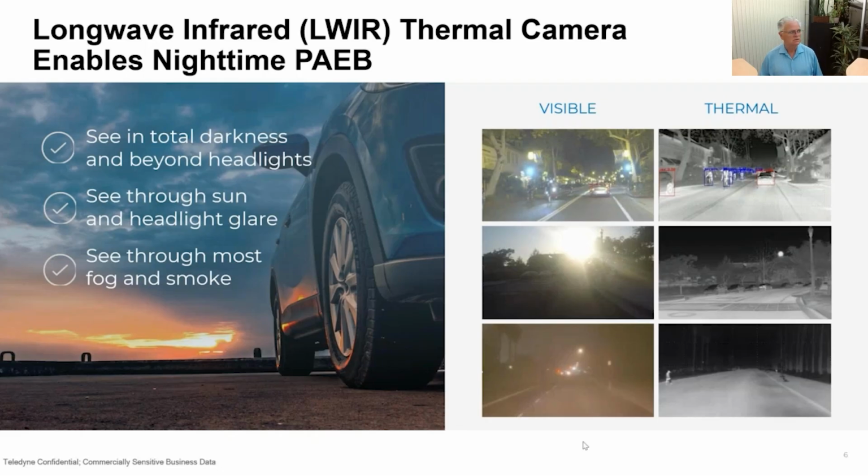And then last on this slide, we have a drive along the beach on a foggy night. And in a fog, as humans, it can be very difficult to see our surroundings.